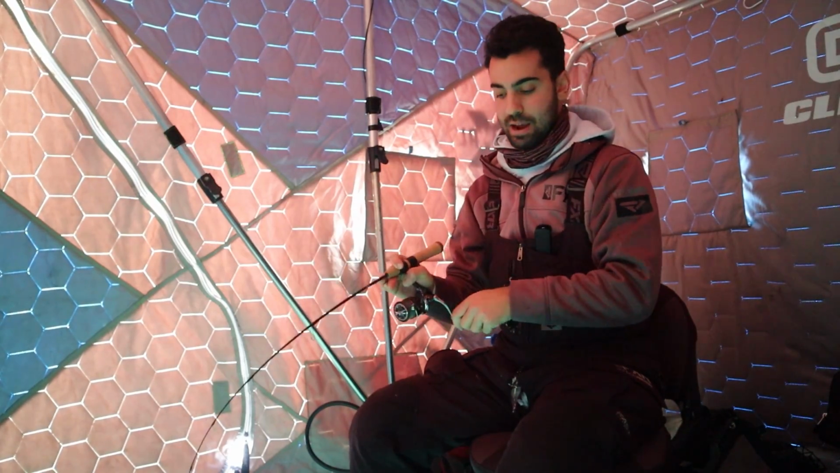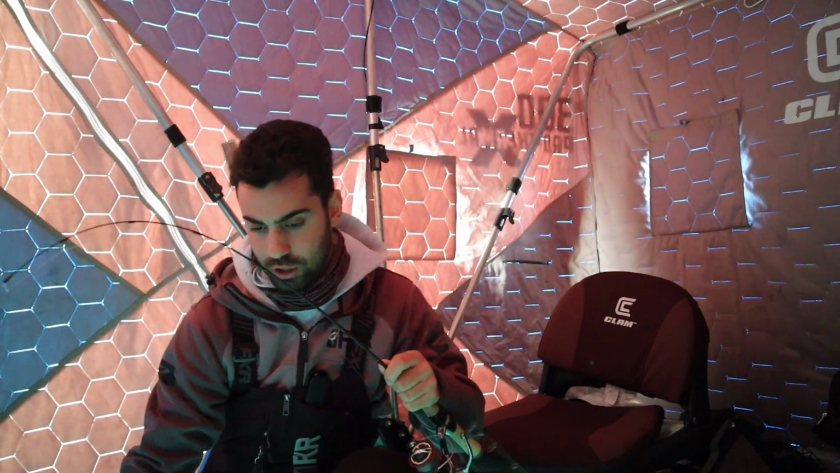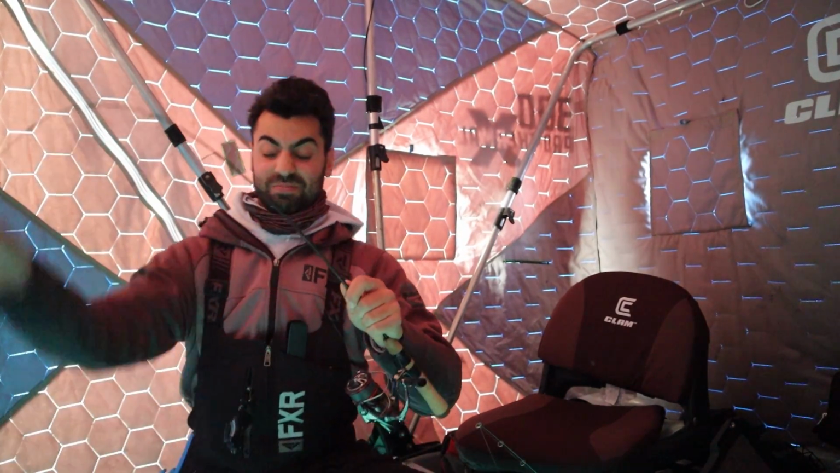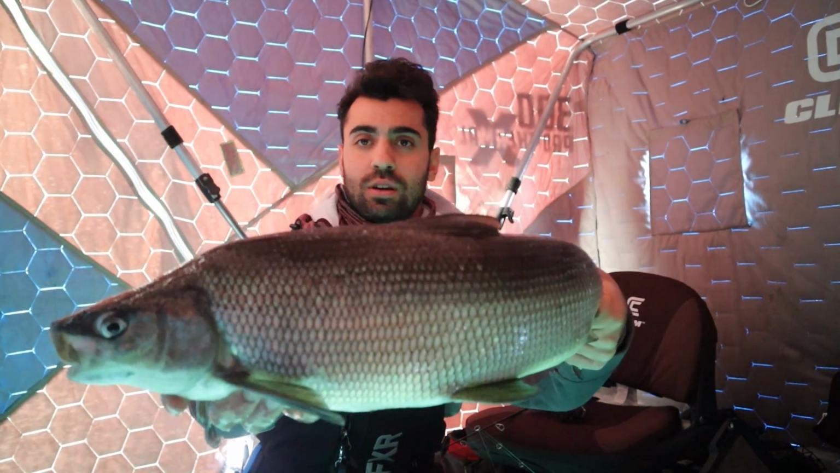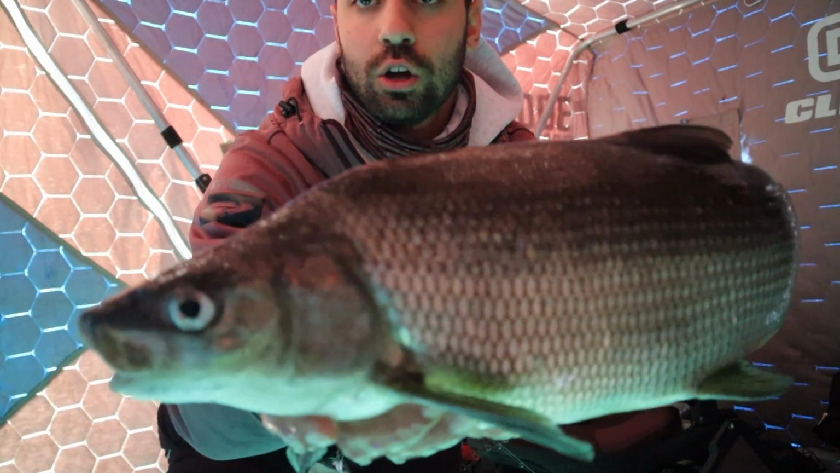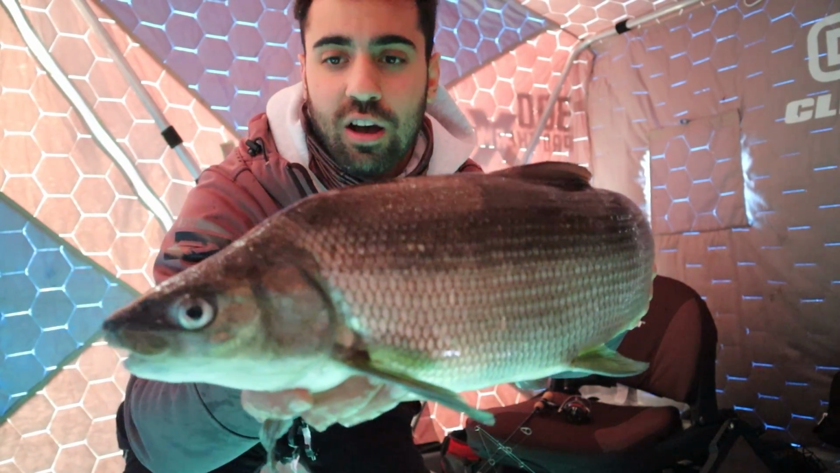Moments after I lift that camera, and a school of them too. Look at the size of this guy. Oh man. Buddy, that is a monster whitey. And he ate that top hook. Look at this. You can even see it right here. Beautiful whitefish. Literally moments after I lifted that Aqua-Vu camera out, a huge school came in, 3 to 4 fish came in and absolutely crushed that top hook.